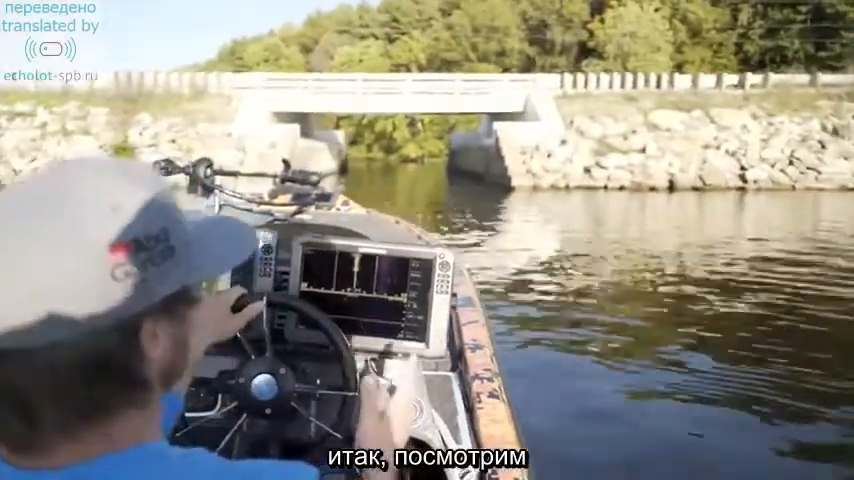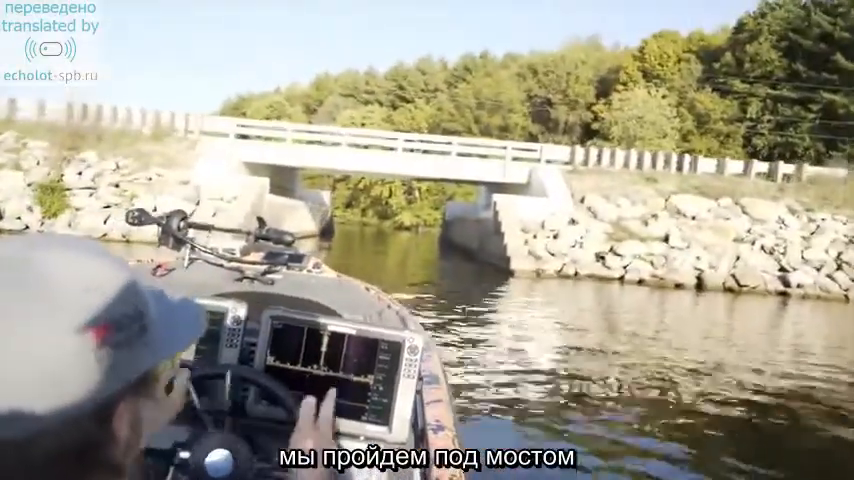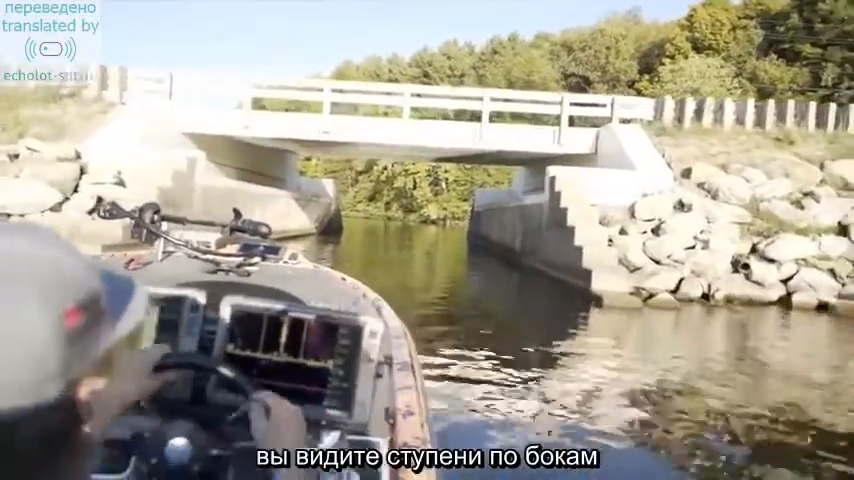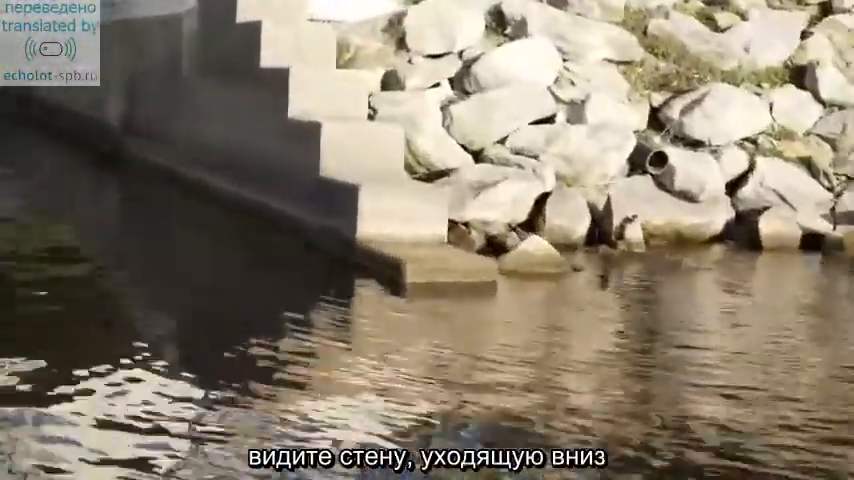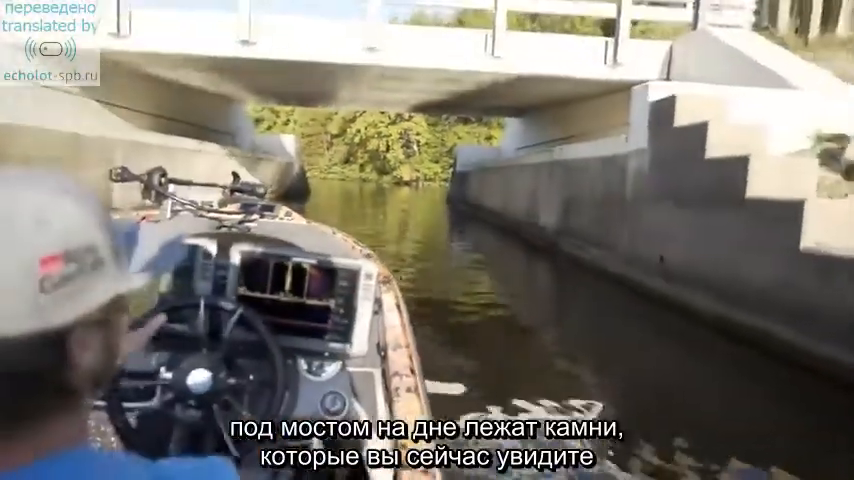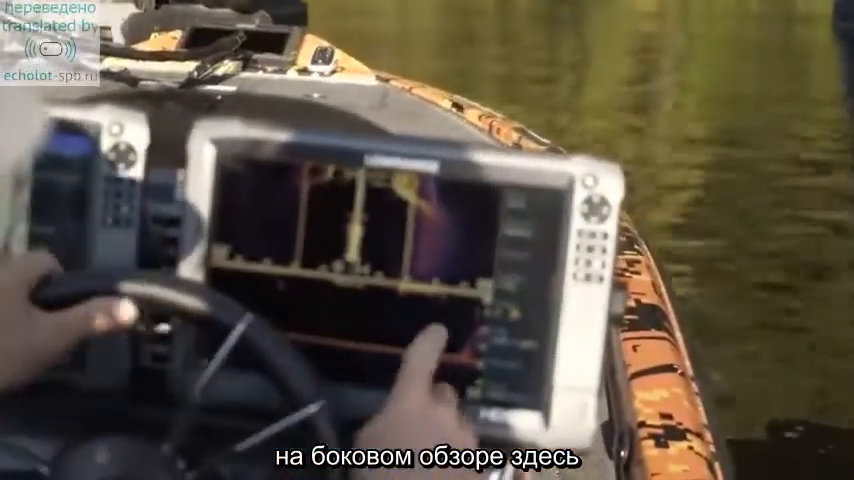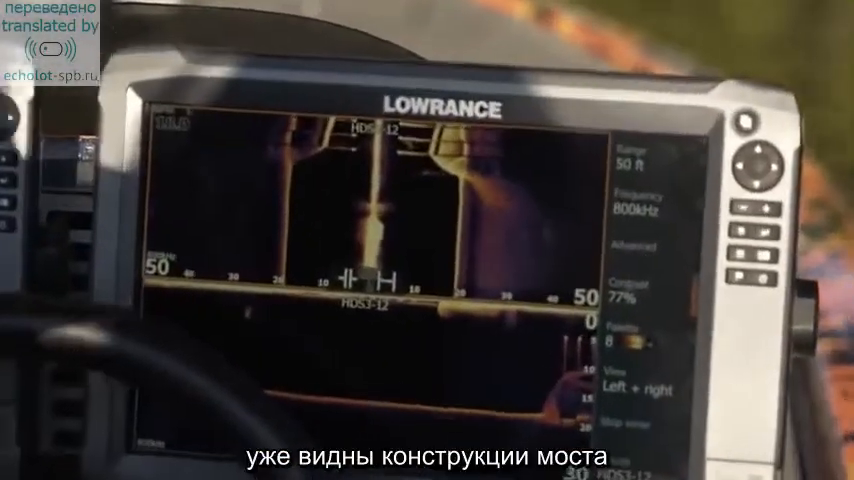So now we're going to take a look. We're actually going to go through this bridge and see what it looks like. As you can see, these steps right here on the side, we've got a very flat wall running down the side. There's actually some pieces underneath the bridge that you'll see here in a second. As indicated here on the side scan and here on the down scan, there's some things up underneath holding this bridge together.